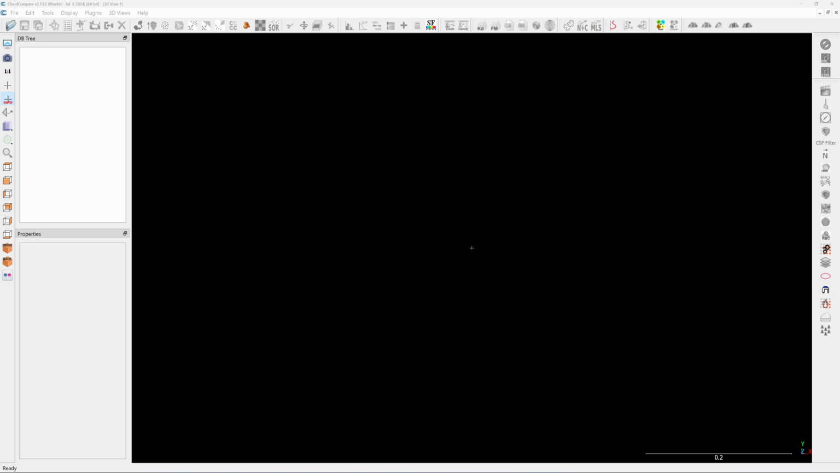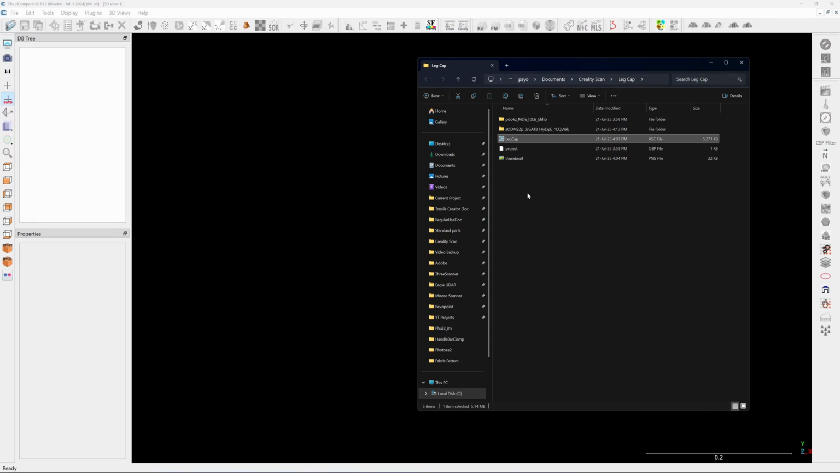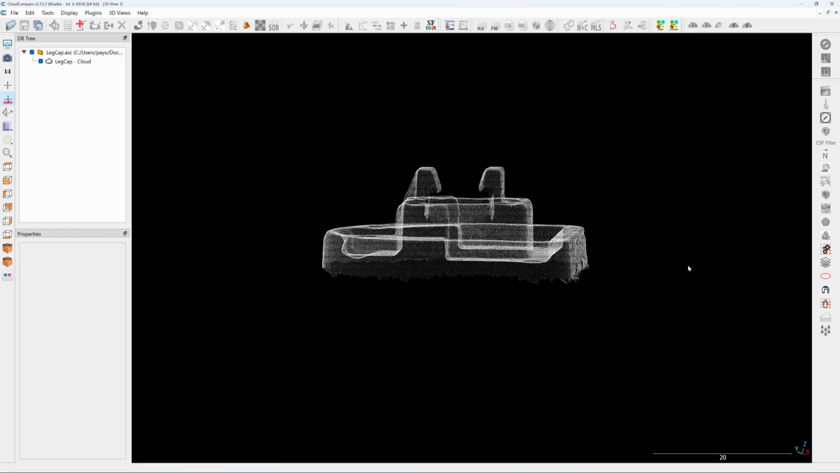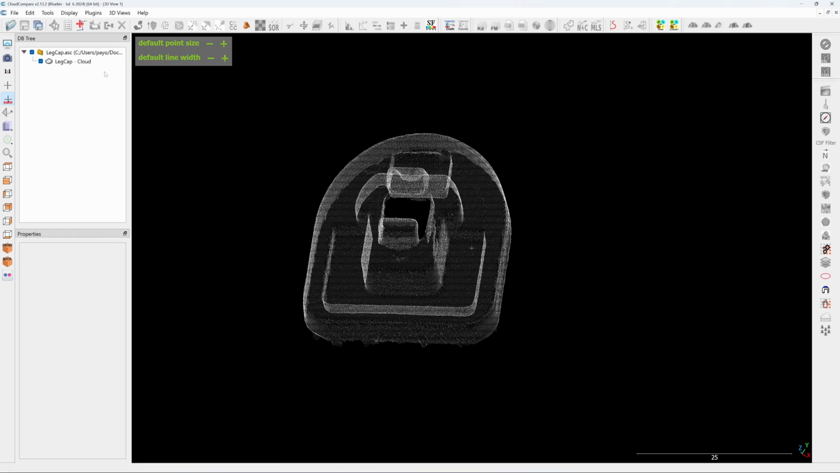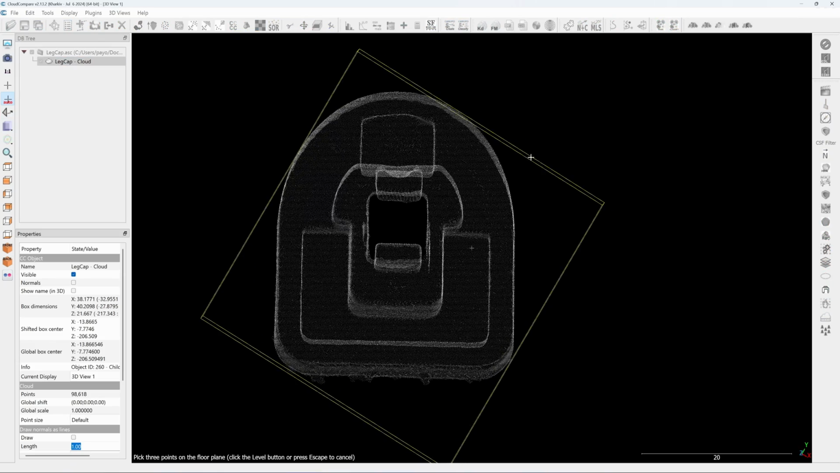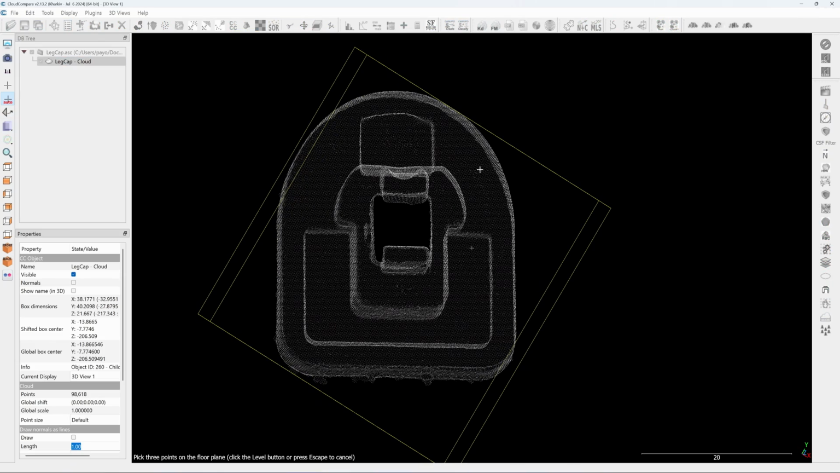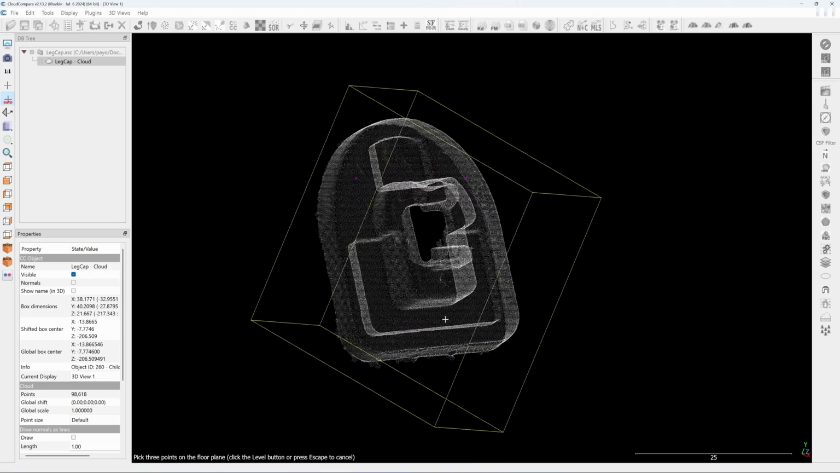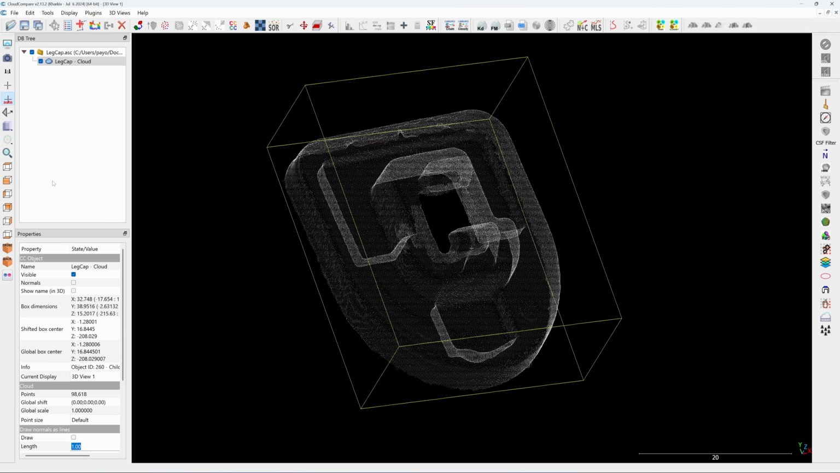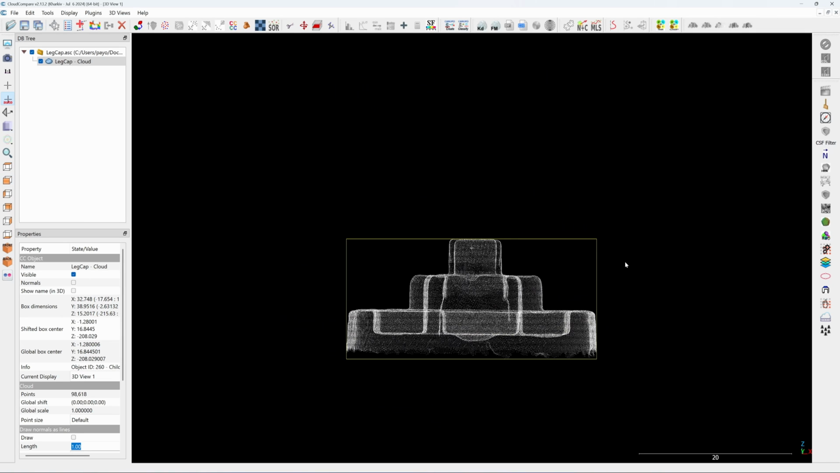Before you can start modeling with FreeCAD, you need to align the model to the XY plane by using CloudCompare. And this is the point cloud from the 3D scan. So I'm going to click on the point cloud and use these tools to pick 3 points, and it will align these 3 points that I pick on the XY plane.